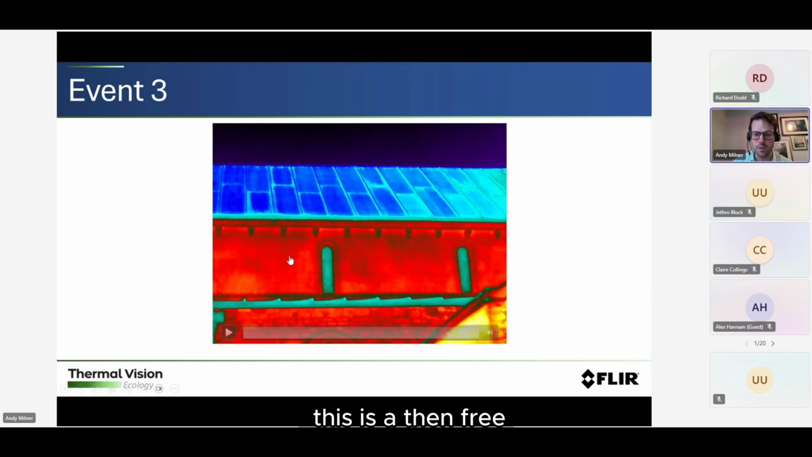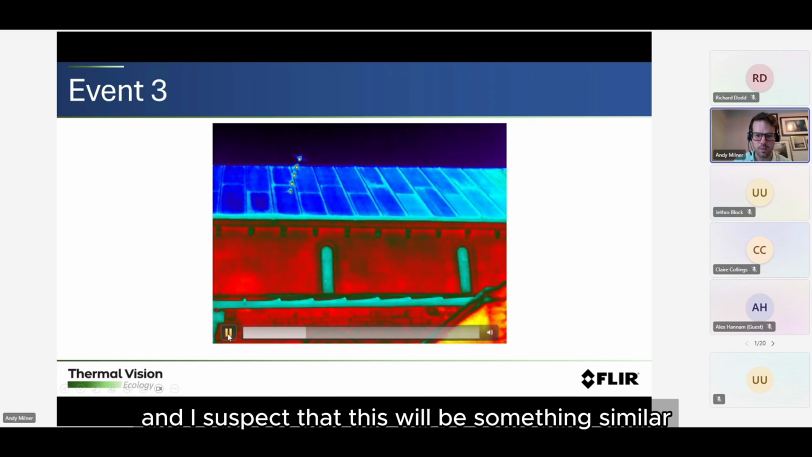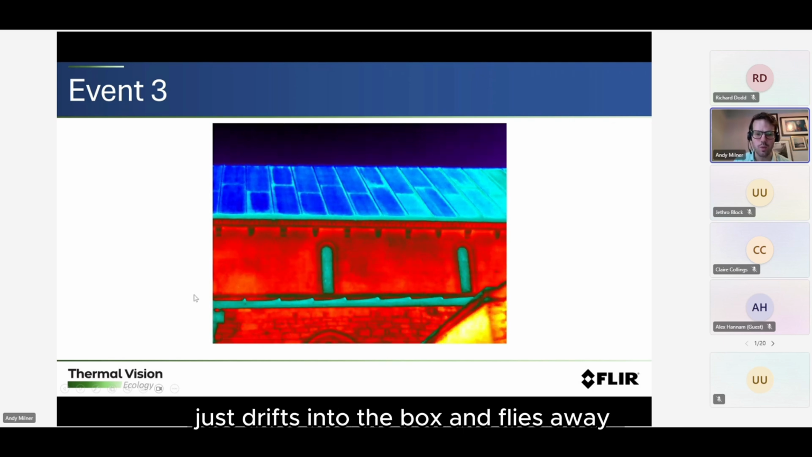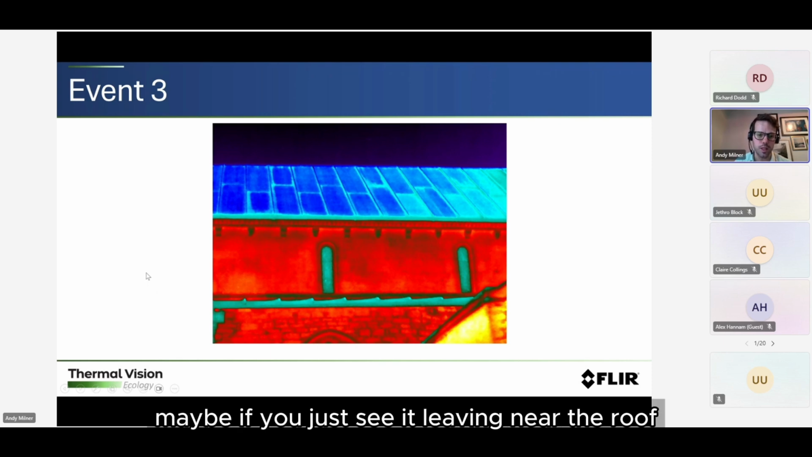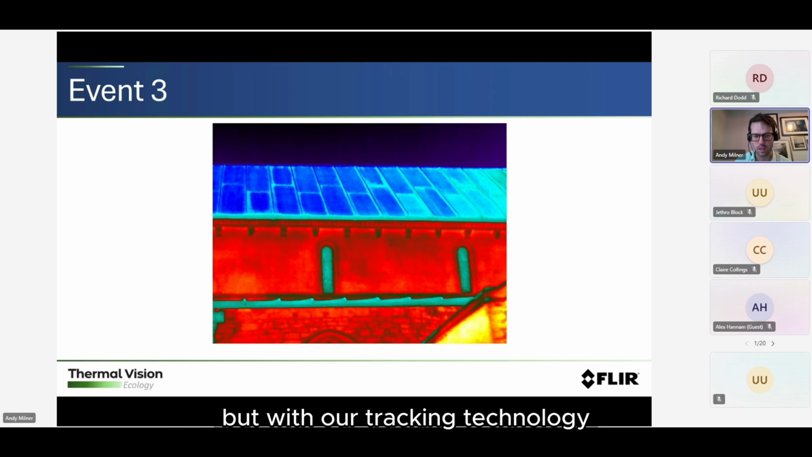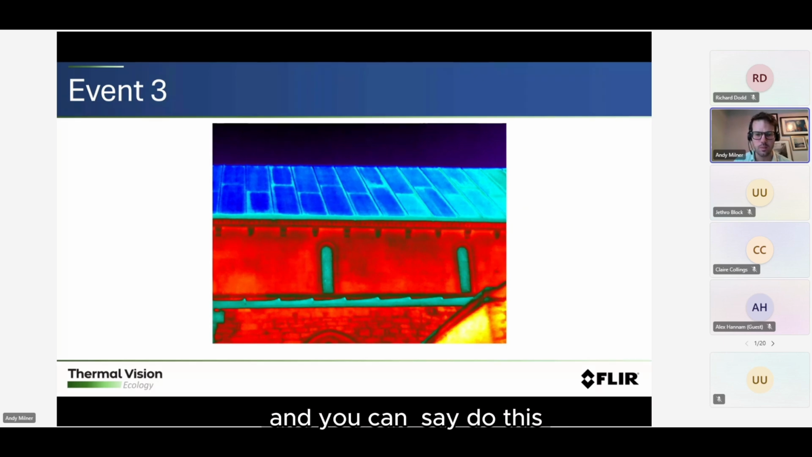This is event 3, so that's that smaller spike at the end, and I suspect that this will be something similar. So yeah, the bat comes down again, just drifts into the box and flies away. But from the point of view of an ecologist, maybe if you just see it leaving near the roof, you might suspect that to be emergence. But with our tracking technology, you can see that the flight path has come from elsewhere and it's not an emergence.